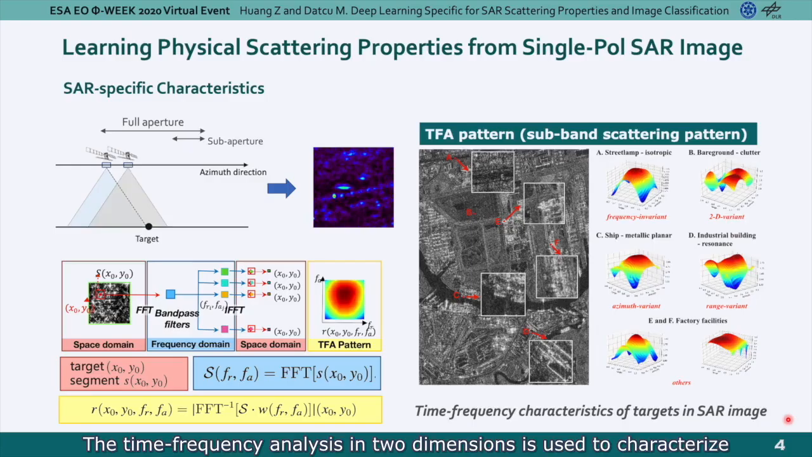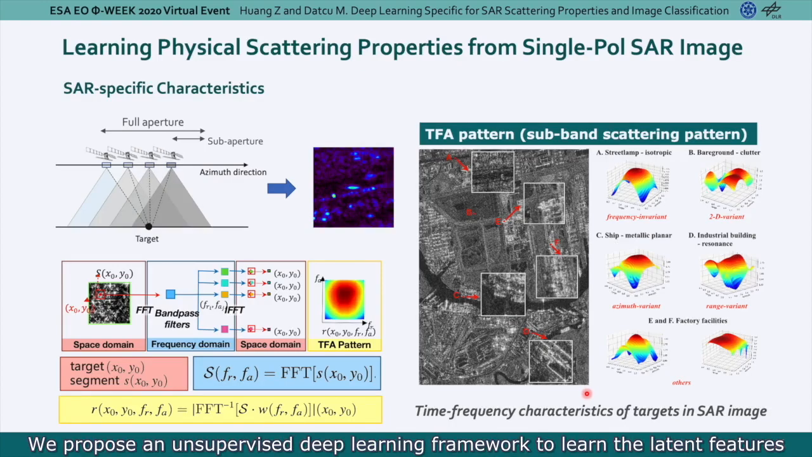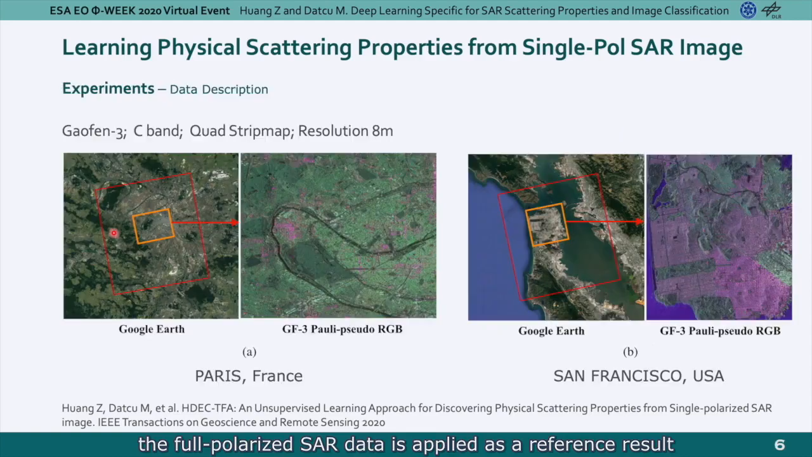The time-frequency analysis in 2 dimensions is used to characterize the backscattering variations with different looks of the synthesized antenna and different observation frequencies. The TFA patterns are SAR-specific characteristics and reveal the physical properties of targets. We propose an unsupervised deep learning framework to learn the latent features of the TFA patterns and cluster them into several classes. For comparison and evaluation, the full polarized SAR data is applied as a reference result.